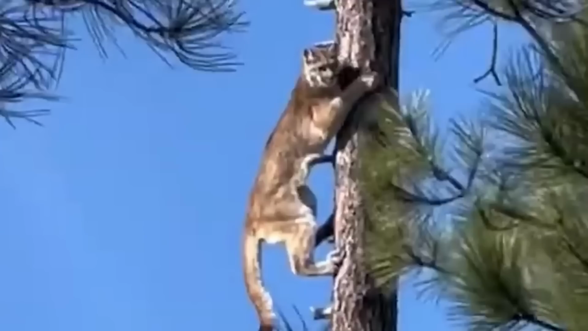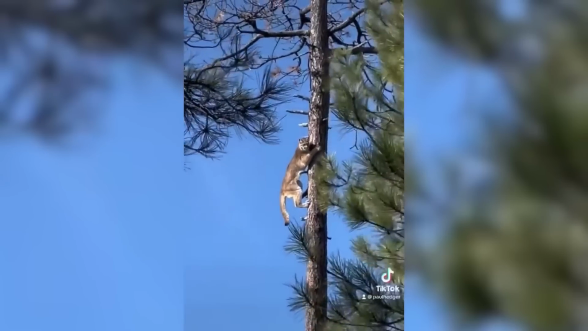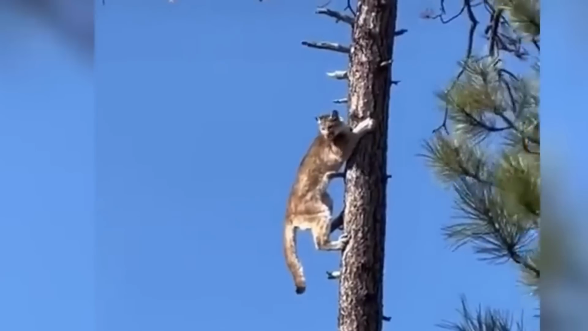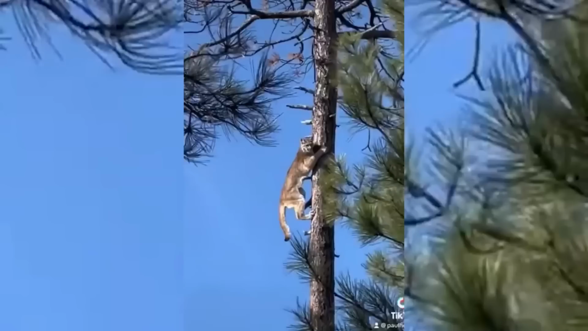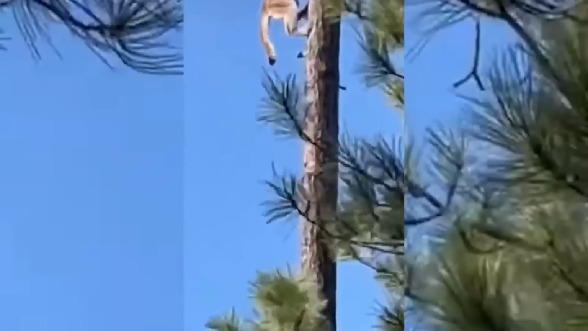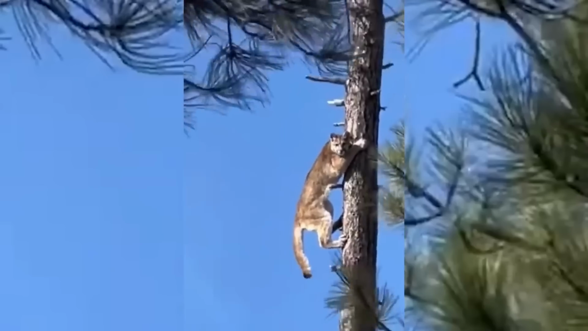In this video, an adventurer shares their experience of walking through a nearby forest. That's a first. It's a mountain lion. Climbed really high, probably waiting for prey to come by so it could pounce and have its next meal. Thankfully, the adventurer noticed it in time. Otherwise, who knows? They could have been its next meal.